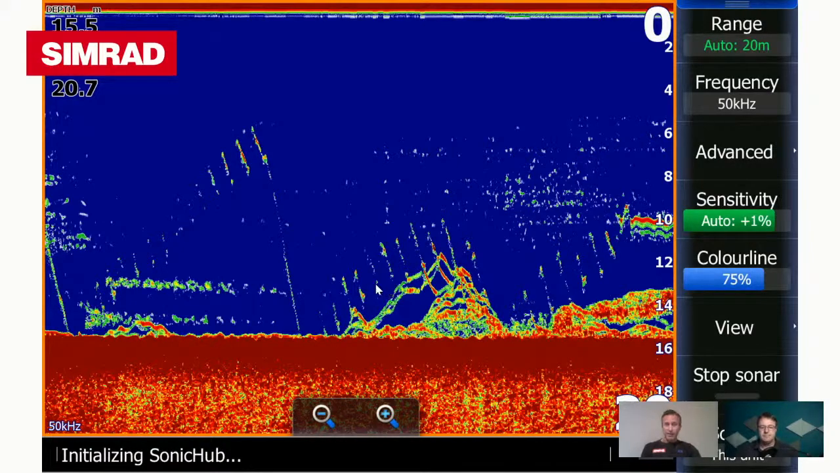The great thing about the Simrad, especially the Evo 3s, is you can run dual frequency. So you can run high chirp and 50 kilohertz and stuff like that. And quite often, and especially in Western Port, Greg, I always like to run my 50 kilohertz. And it's amazing how it will differentiate between the weed and the air bubbles and the sediment in the water, and it will show the fish up.